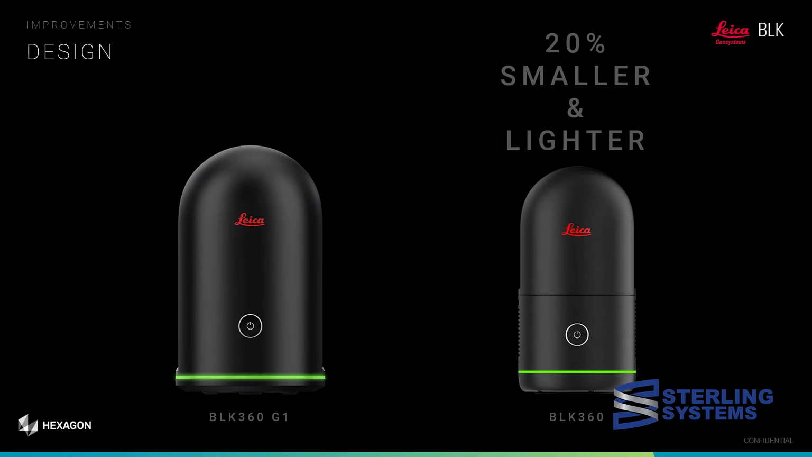And it doesn't seem like that big of a deal, 20% smaller and 20% lighter, until you hold it in your hand. And it's shocking how much smaller it feels.